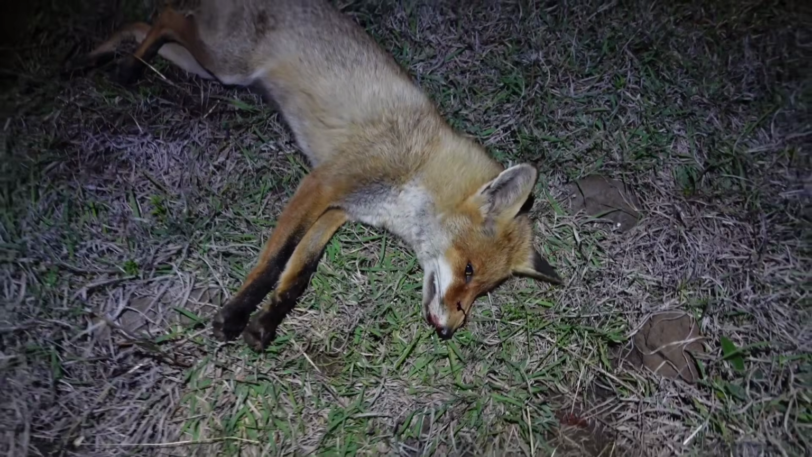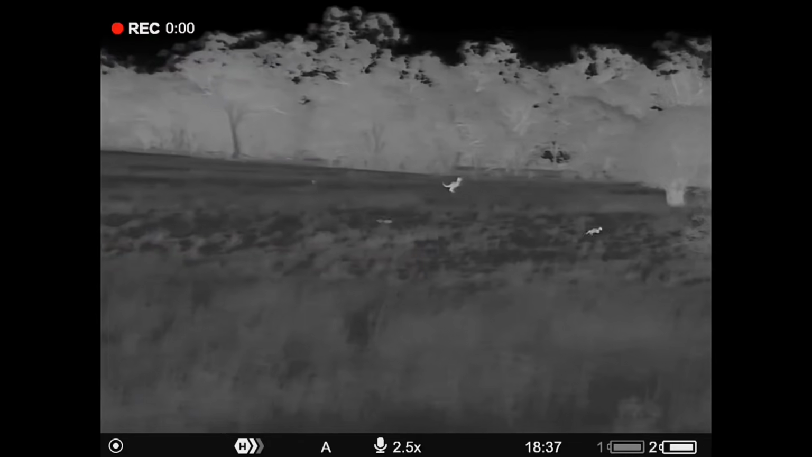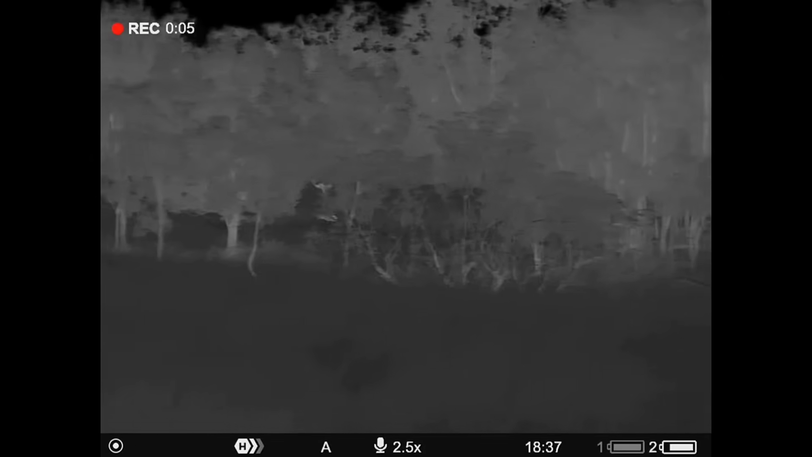I take great pleasure in shooting this fox. Have a look at the clip of what he was doing before I fired. Look at this fox chasing a bloody kangaroo. How cool is that?